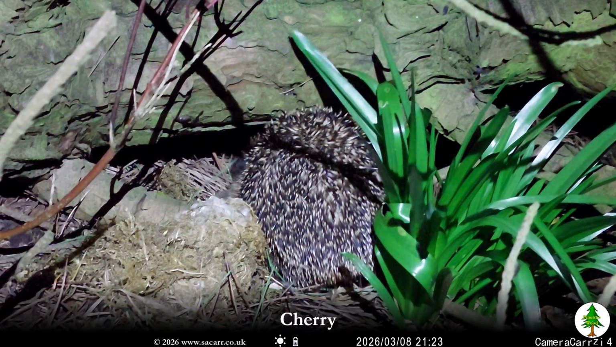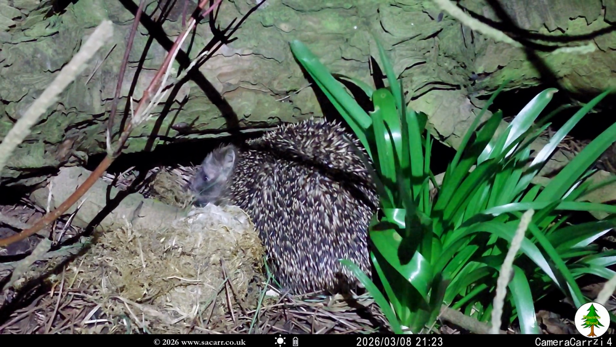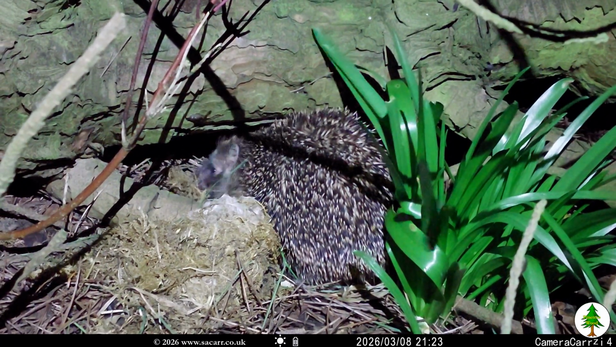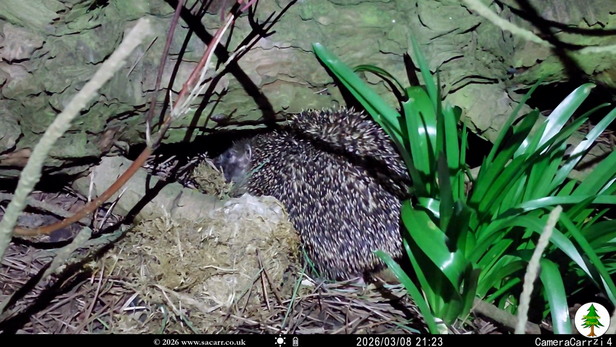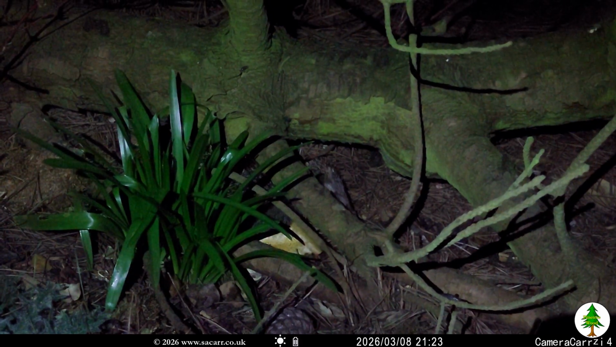The following evening, while putting food out again, I spotted Cherry the hedgehog on the lawn. I didn't have my phone with me, so ran back to the house for it. By the time I got back, the hog was hiding under the pine tree.